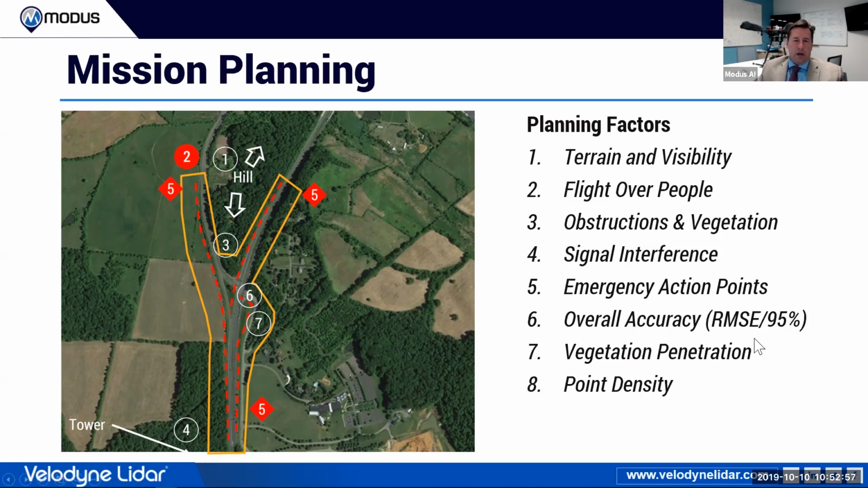And then judging my pattern for what my accuracy requirements are, whether I'm doing a root mean square or trying to hold a certain level of confidence, like a 95% level of confidence. And in this particular case, what's my vegetation penetration? We purposely picked off-leaf, even though we had a blend of deciduous and conifer trees there, so that we would get the most penetration for the topography there. But this may, as you'll see in a minute, change how fast we go, how low we go, and just the very characteristics of how we're actually going to fly.